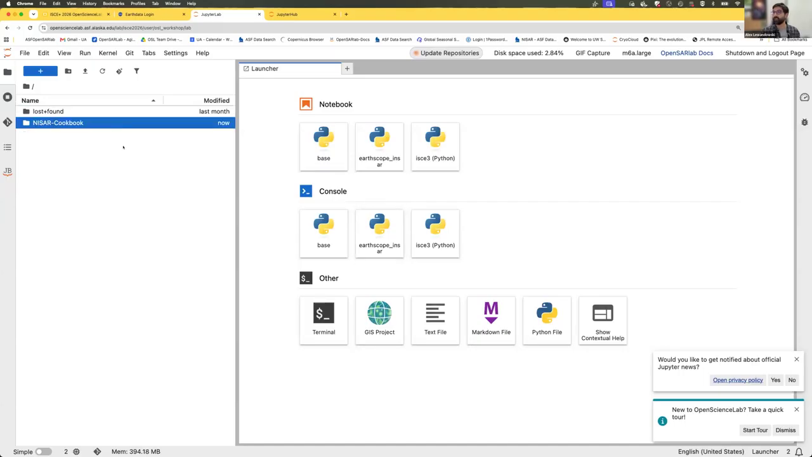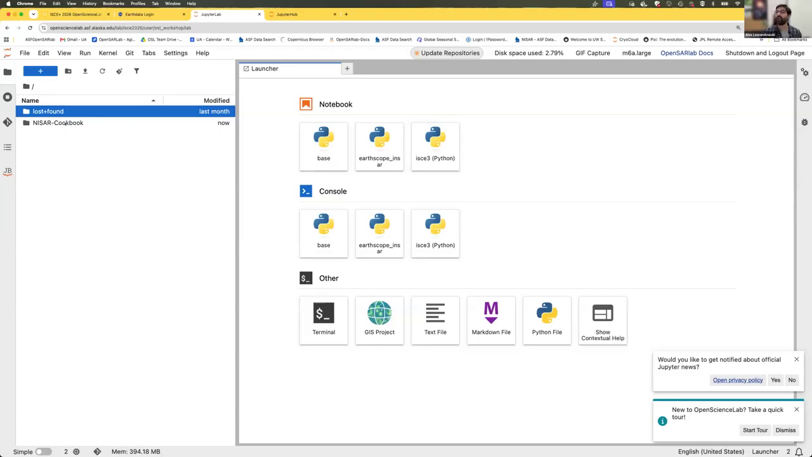It's taking time to delete the NISAR cookbook. But basically, when you arrive, you'll see the lost and found directory in the base environment here, and then the EarthScope InSAR environment. You won't see this ICE3 environment, and you won't see the NISAR cookbook.